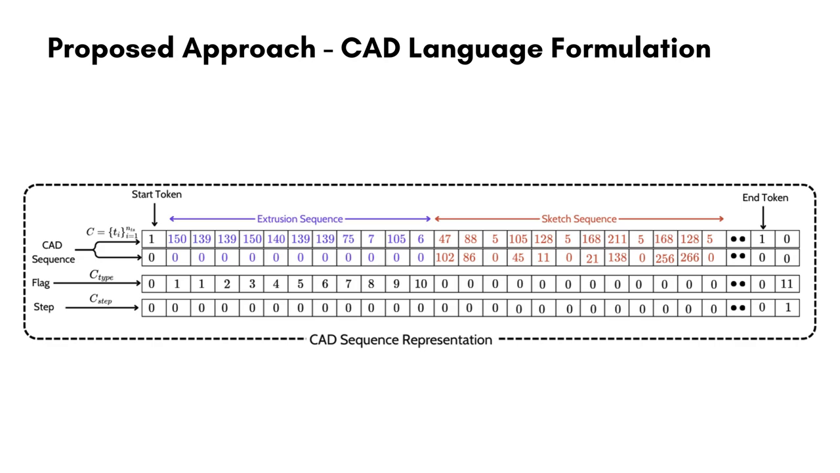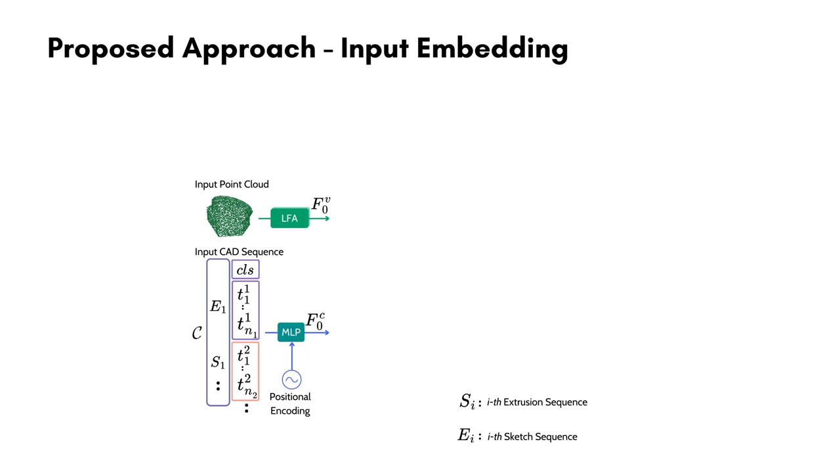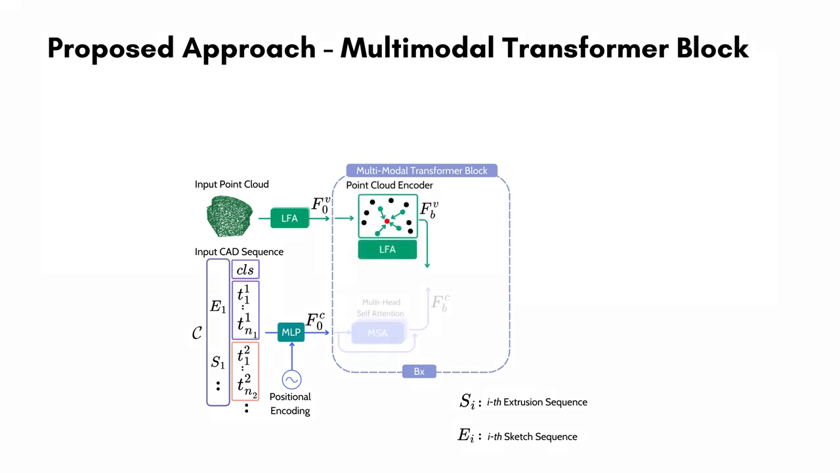As for the proposed architecture, CAD-SIGNet is an autoregressive model that learns the next CAD sequence token given a partial sequence and a point cloud. Firstly, the point cloud and the input sequence tokens are embedded. One of the main components of the network is multimodal transformer blocks that take as input the point and token embedding and perform cross-attention between them.